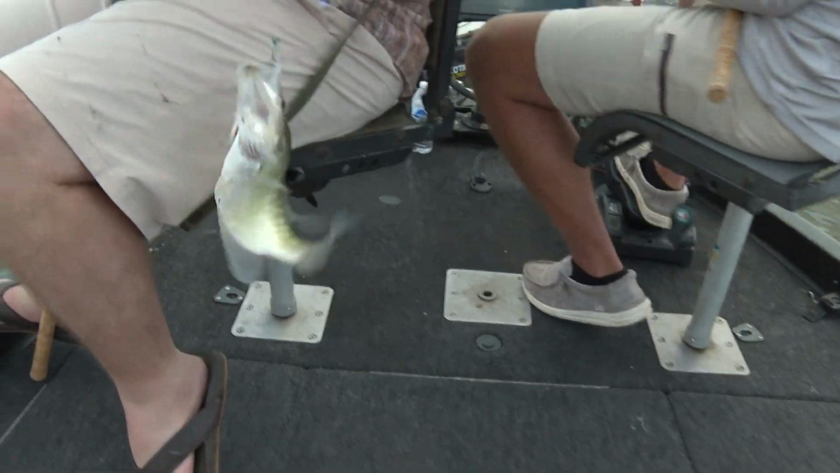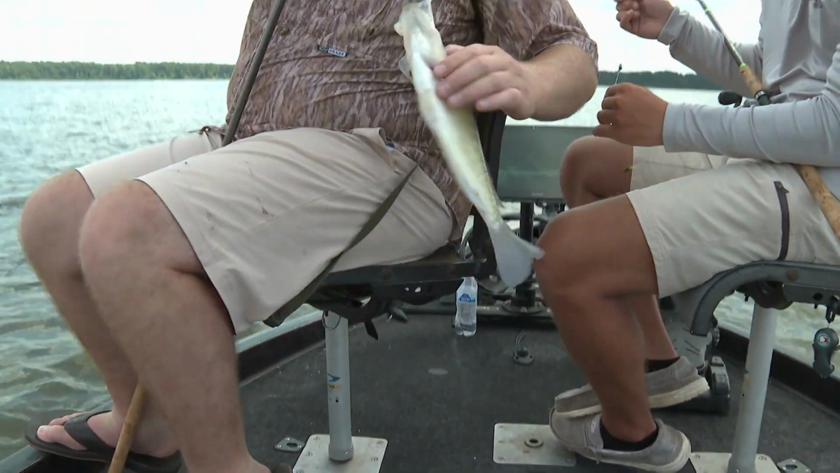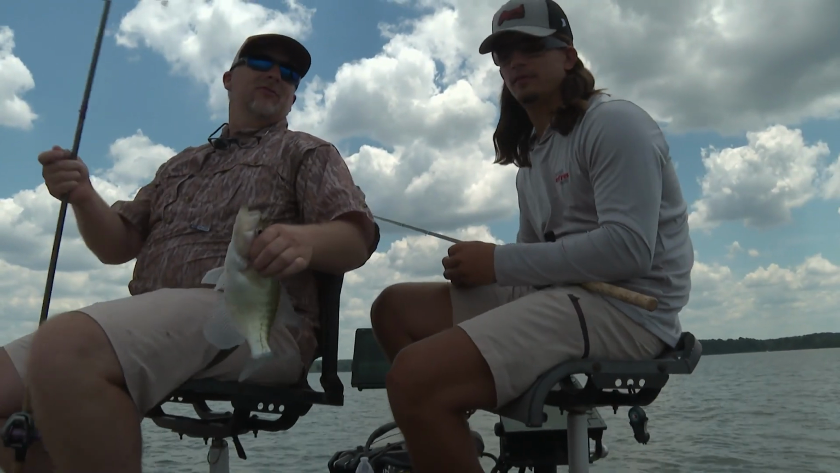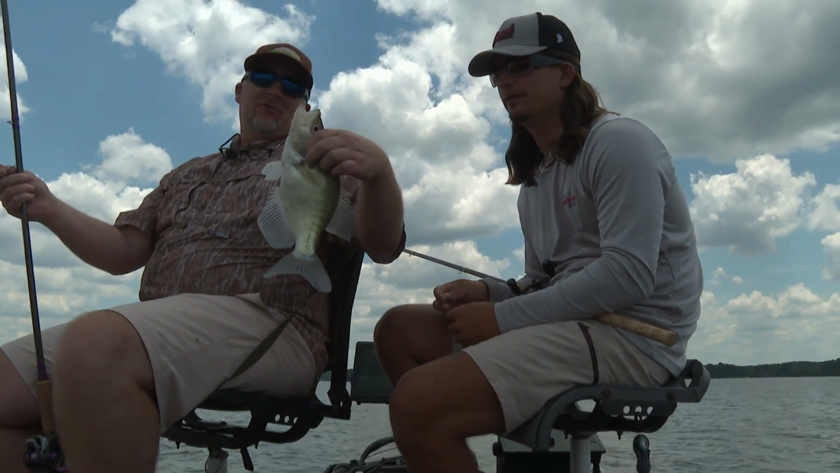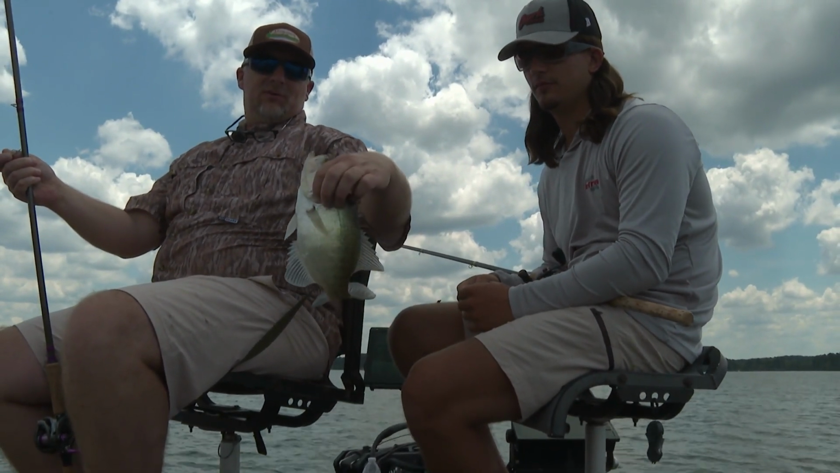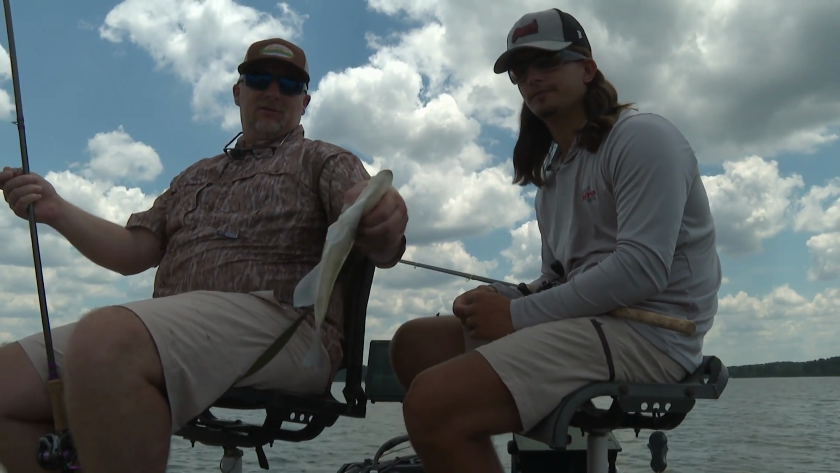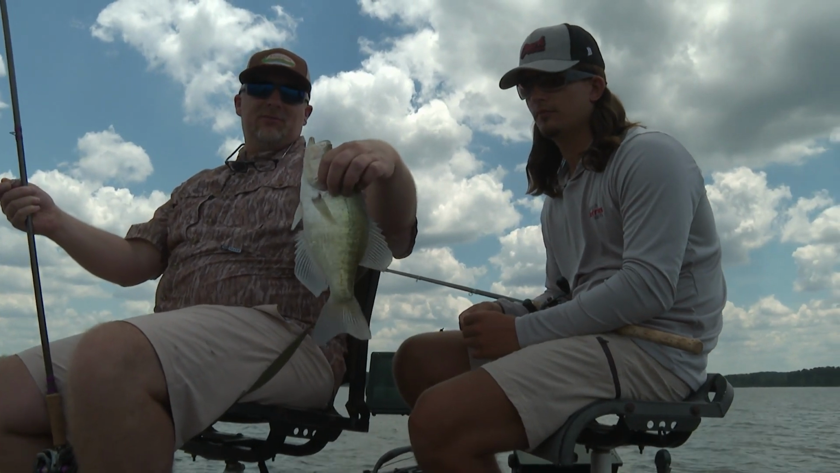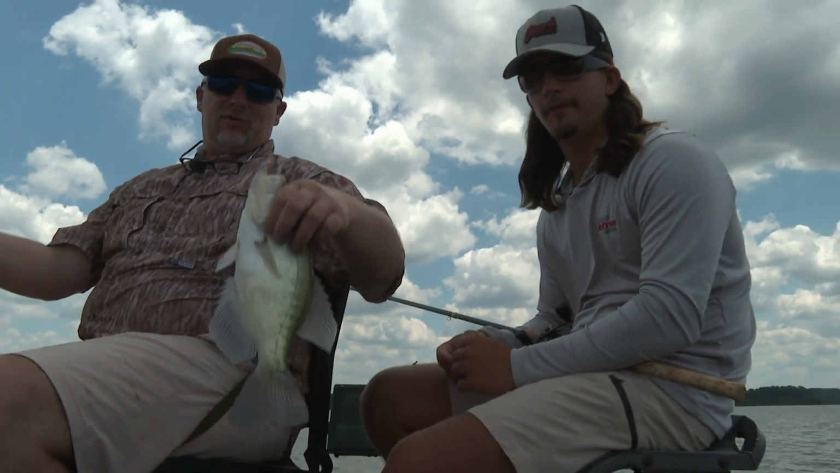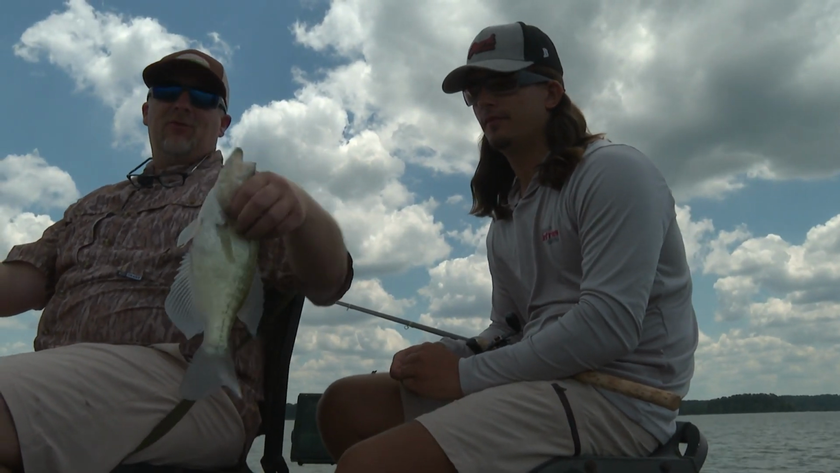Well, Mr. Hayden, you did it again. That's a good fish. This place is full of crappie. It is. We caught a bunch of crappie today, caught some like this one, a couple of doubles, but just a lot of fish. Right here north of Meridian, Mississippi, Okatibbee. We sure enjoyed it. Thank you, Hayden. Yes sir, had a good time, bud. It's been a lot of fun. Another one for the cooler.